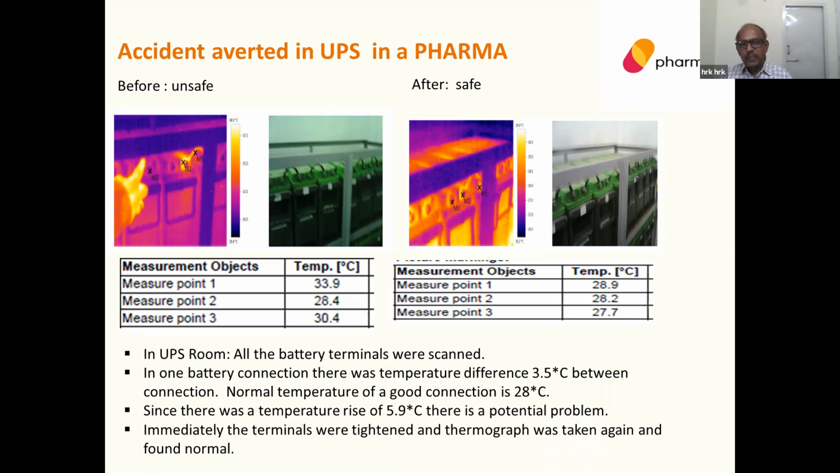In my experience, we went to a pharma unit and took thermography of the UPS system. As shown earlier, there was one battery terminal with a temperature rise of more than 4 degrees. Normally the system is kept at 25 degrees to increase battery life. Otherwise the life is drastically reduced.